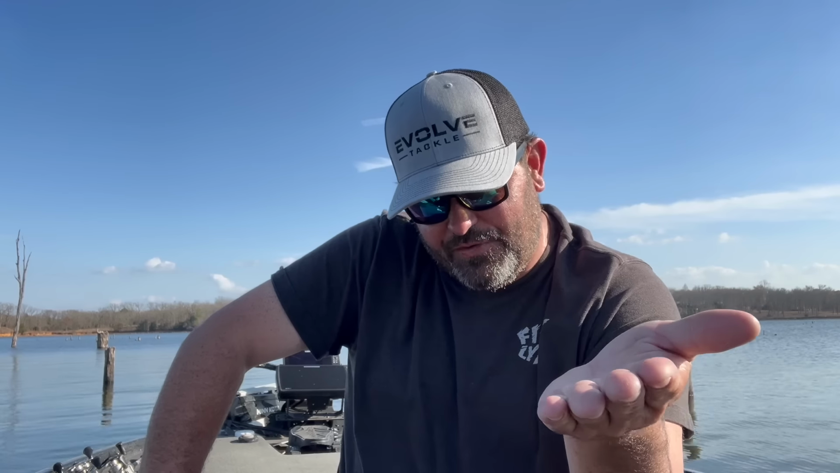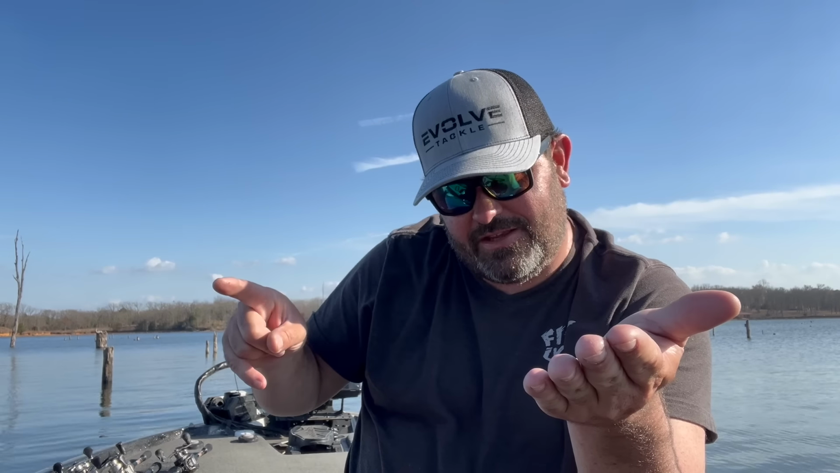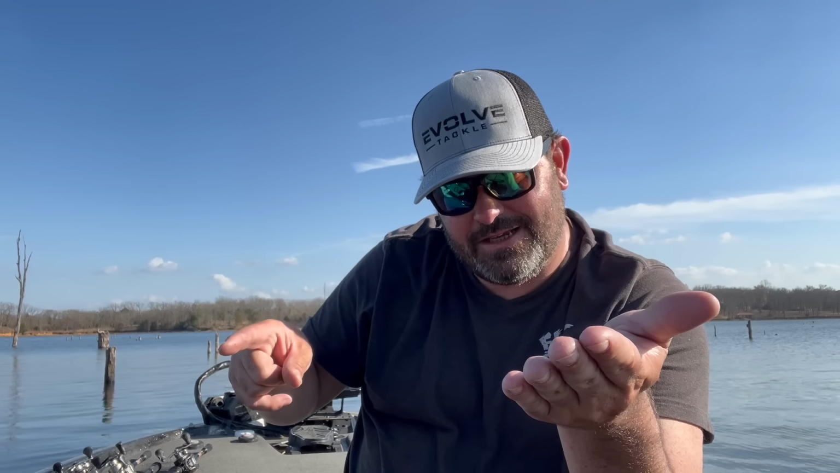Like, the deal with the Little John was me just paying attention. Okay, these fish are in 8 to 10 foot of water, maybe 12 foot of water, right? But they're suspending up 5 to 8 foot. Well, I've got a Little John crankbait that'll get to that depth. I can bounce it off that timber they're suspended on and maybe get a reaction. And sure enough, there it goes. You guys saw the result.